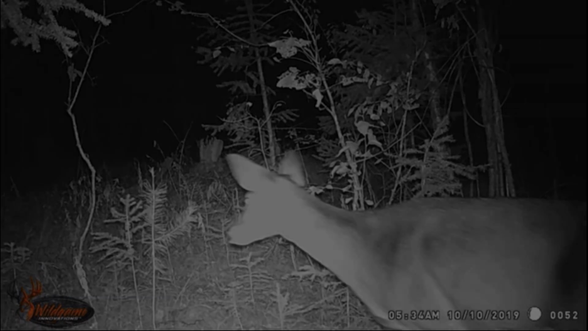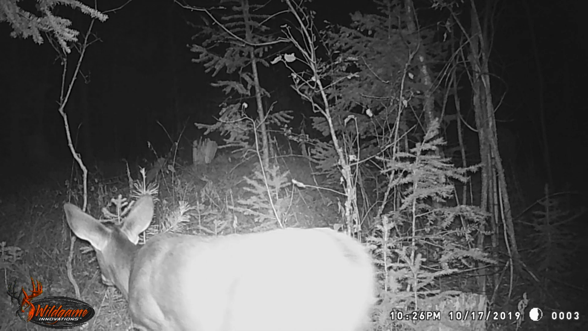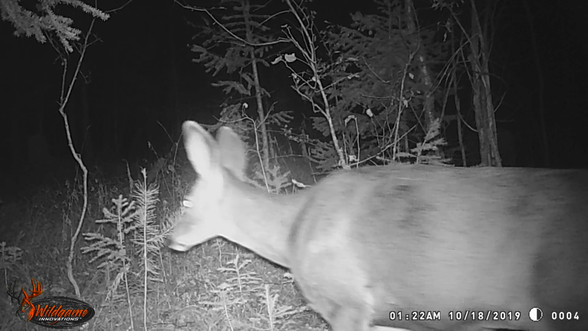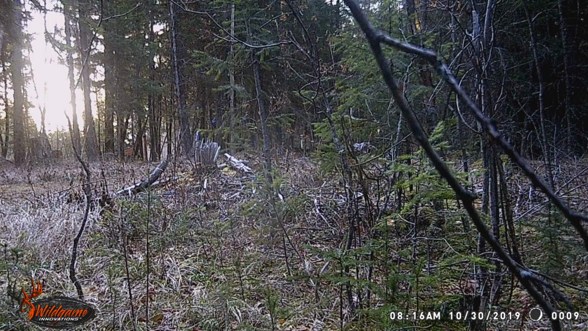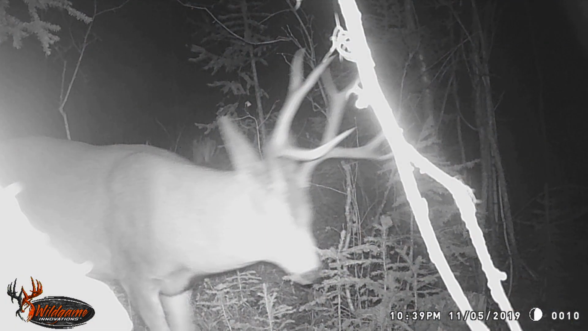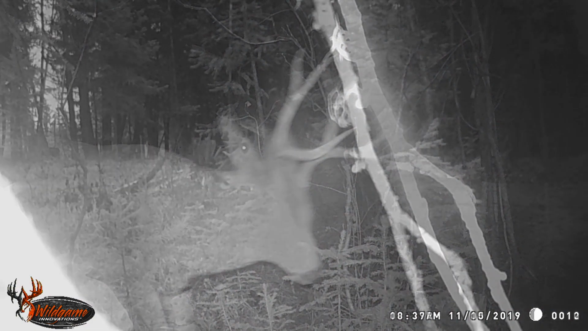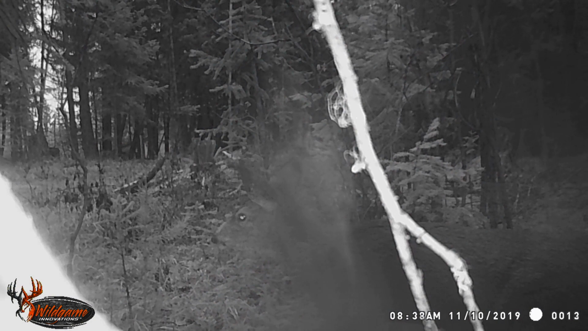What we're going to be seeing here is we've got a deer here, and this is October 17th. And basically, this is when we start seeing animals come through now. That's for the 17th. On the 18th, we got some does. Don't see anything there. It's just showing there's no snow yet. And there we got a buck. November 5th is our first buck that we see. And another doe there. That's November 10th.